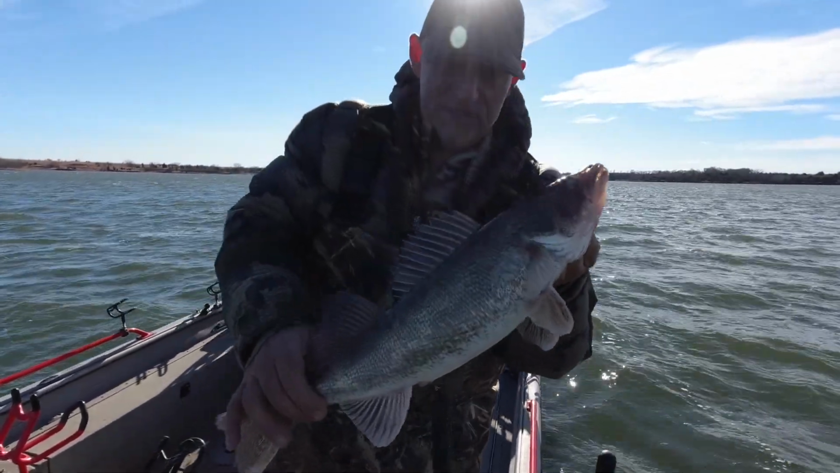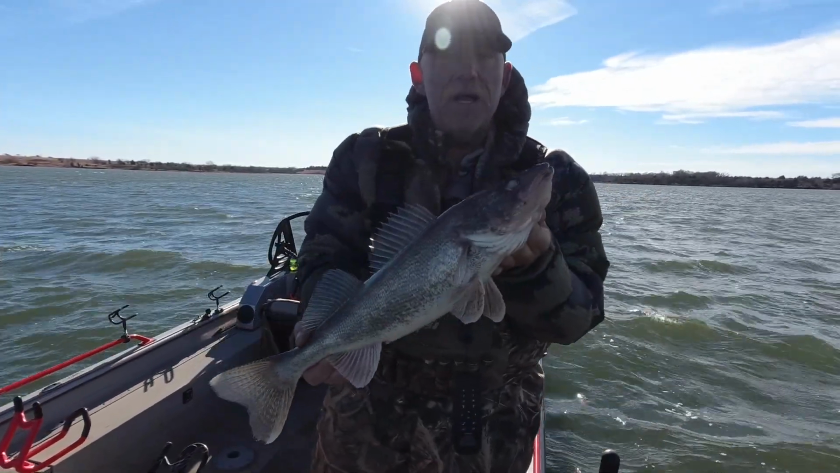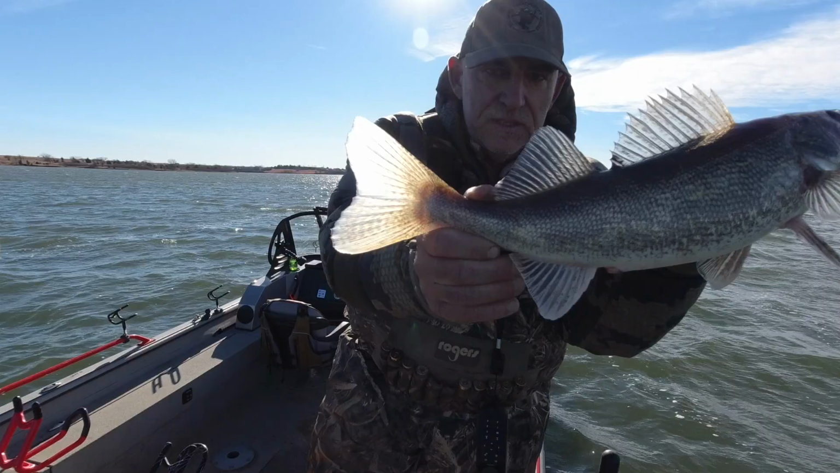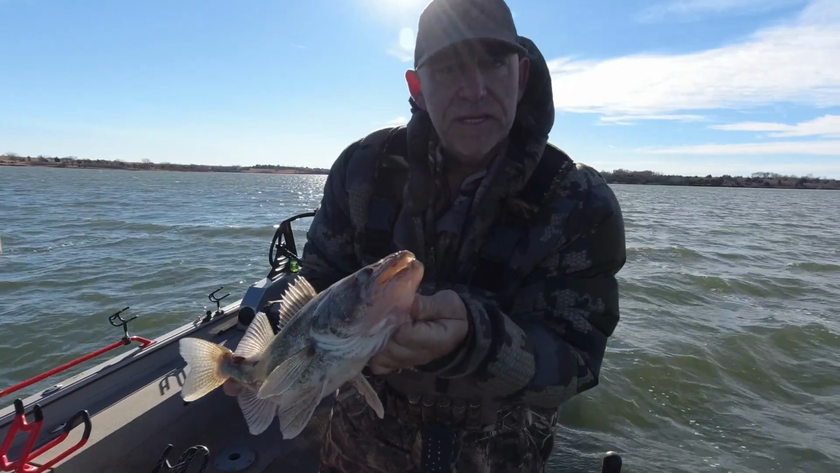Alright, there's our first fish today in our casting blast. It's a nice little walleye. Might be a Saugeye, I don't know. I'll have to check. It's got that white tip on its tail, so it's probably a walleye. We shot some ducks this morning and now we're catching some fish.